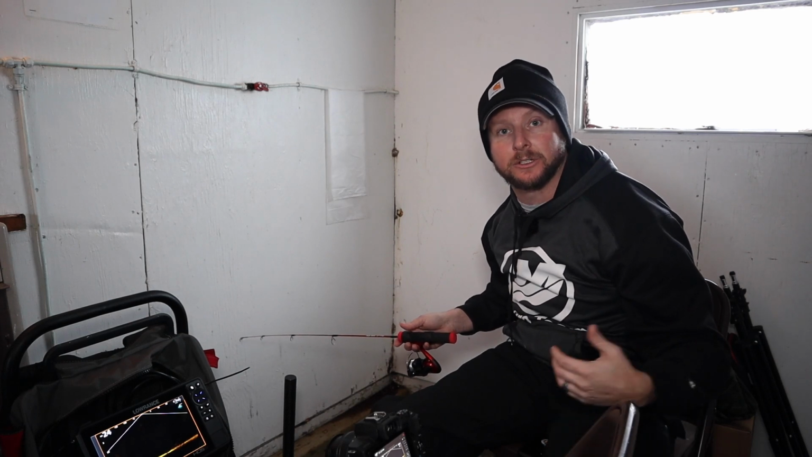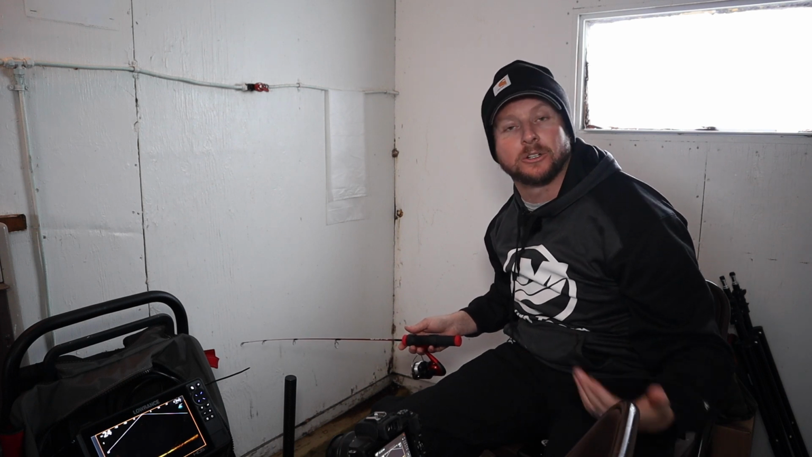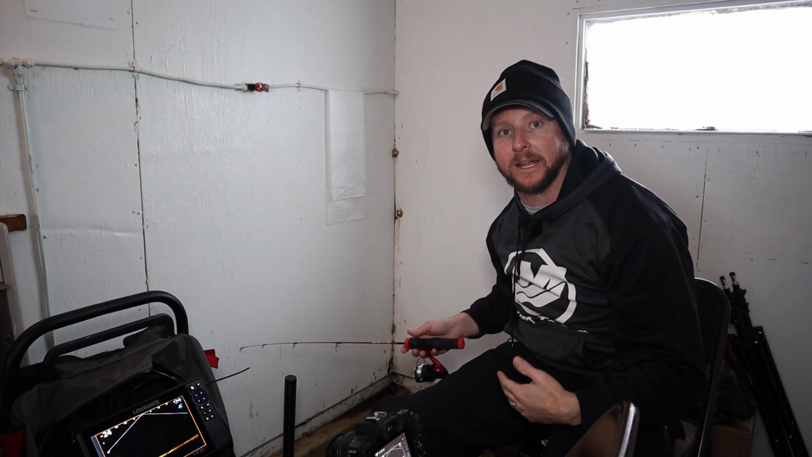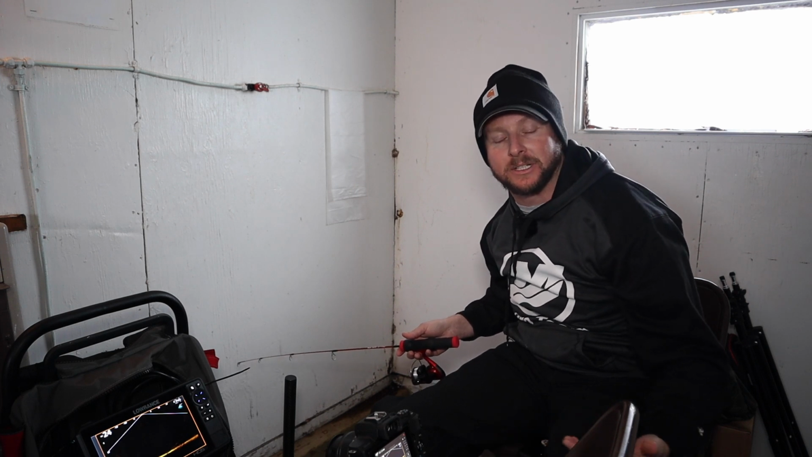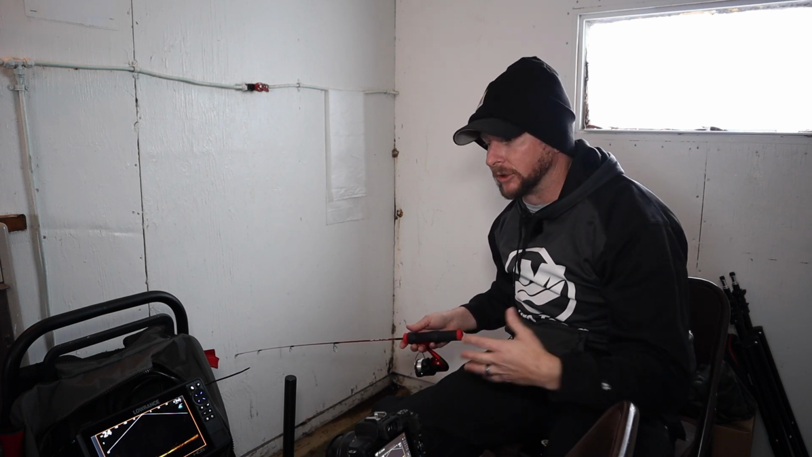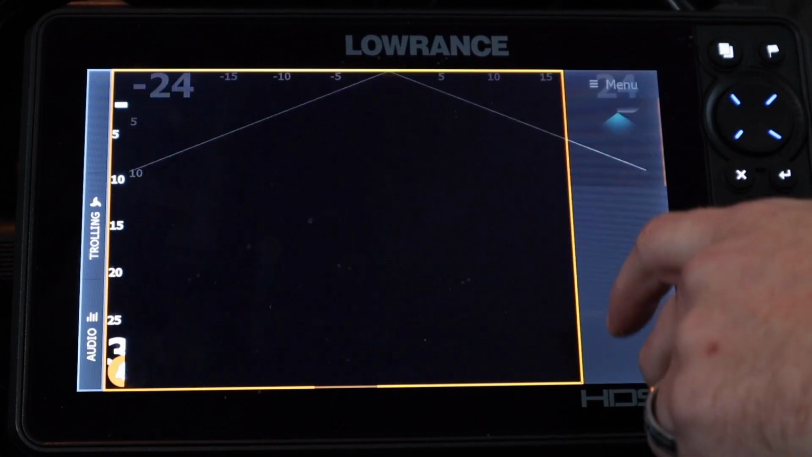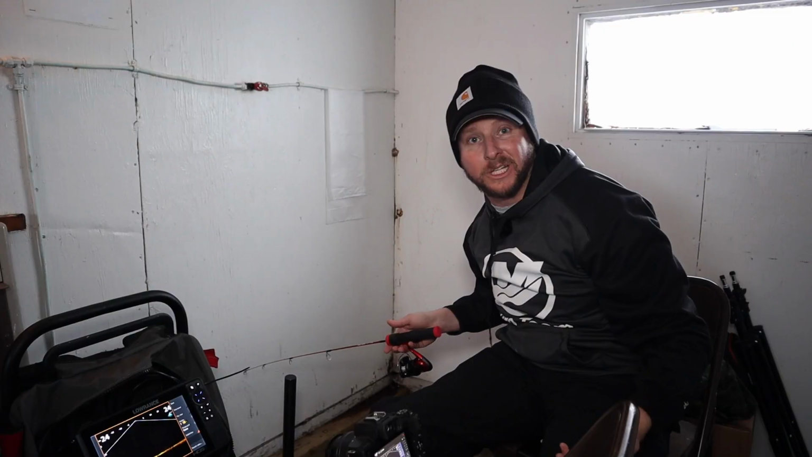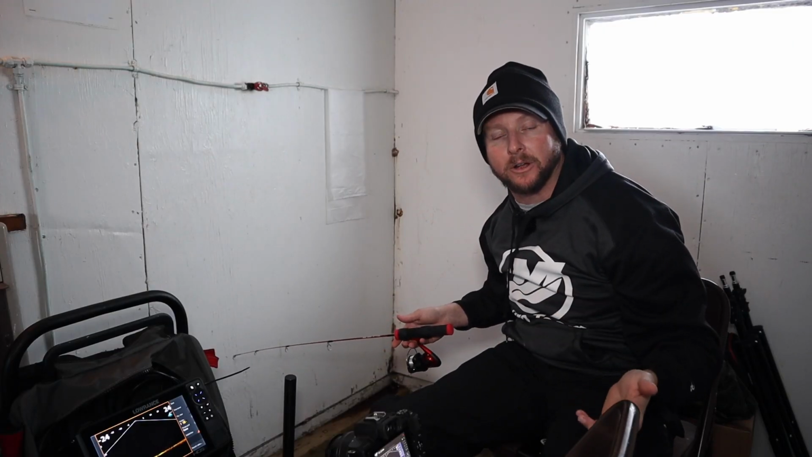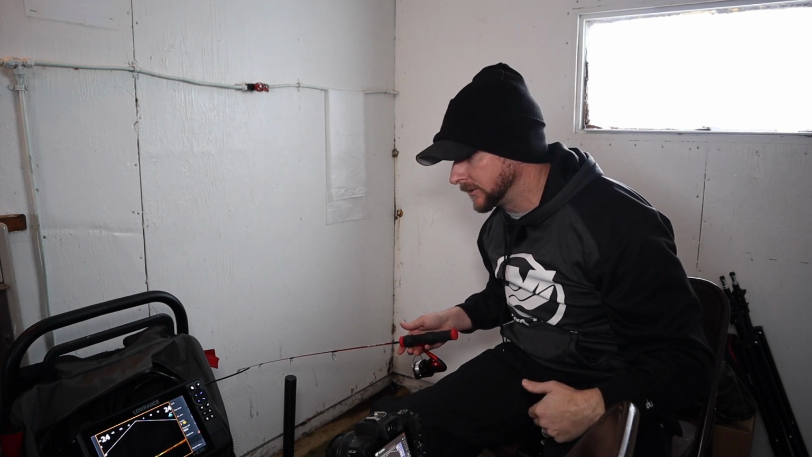It's noise rejection. So if we had other transducers, other electronics, boat engines running or trolling motor, it reduces that as well. So I don't want to say it's basically taking some sensitivity away, but it's rejecting some of that interference noise that we're used to seeing. So go back down through, we'll go to more options. We can stop our sonar. Our flip view, that's if we have it mounted on the port or starboard side of the trolling motor. That's when we utilize the flip view feature.